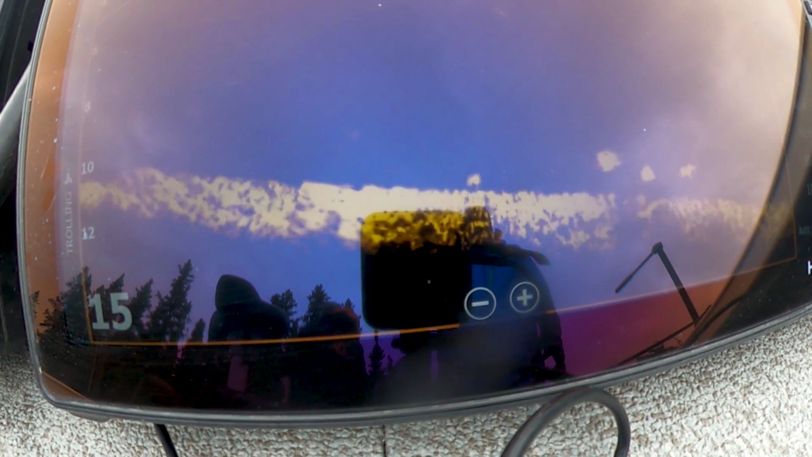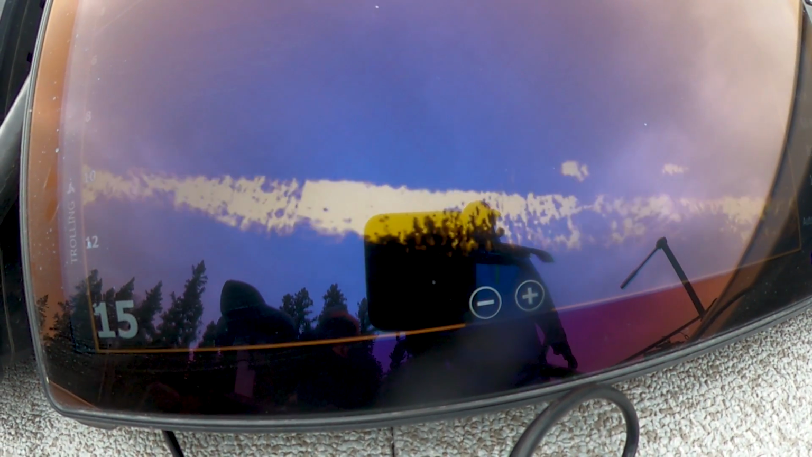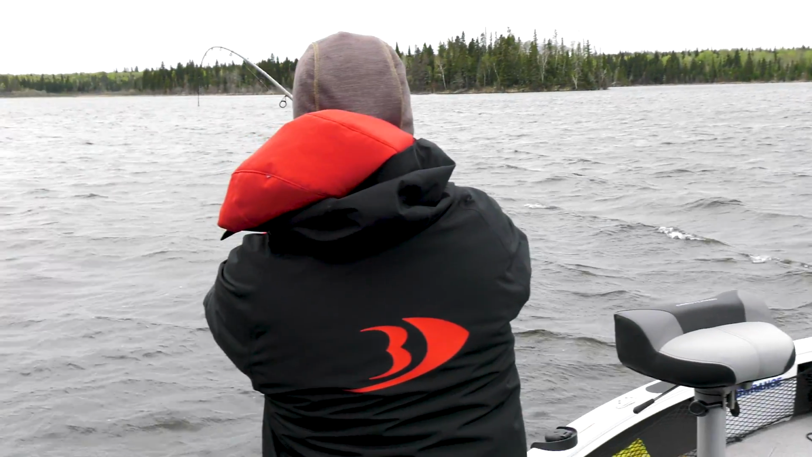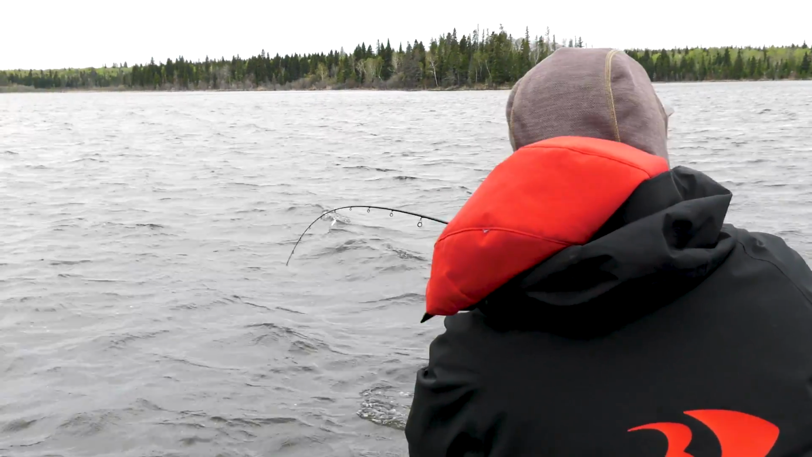We put the Active Target down and it was just schools of 5 to 10 fish coming by every 10 minutes. Just waves of fish. And so you think of how many fish are in this system and the fact that they're all rammed up into one area to spawn and they're all coming back. It's like a migration of fish.